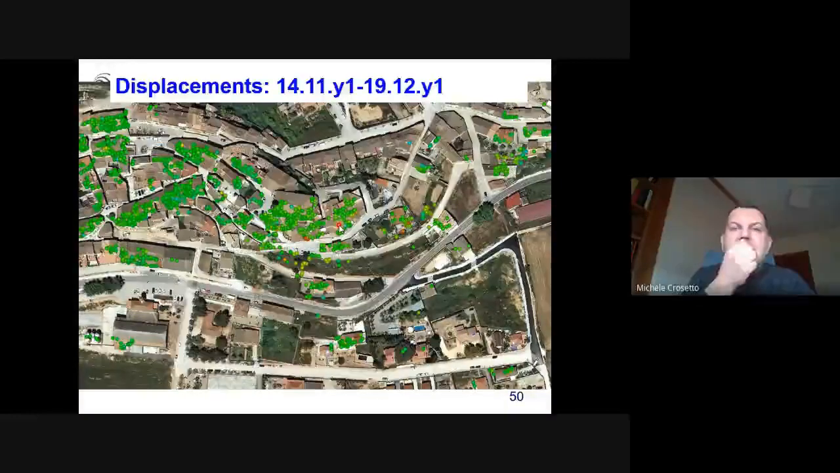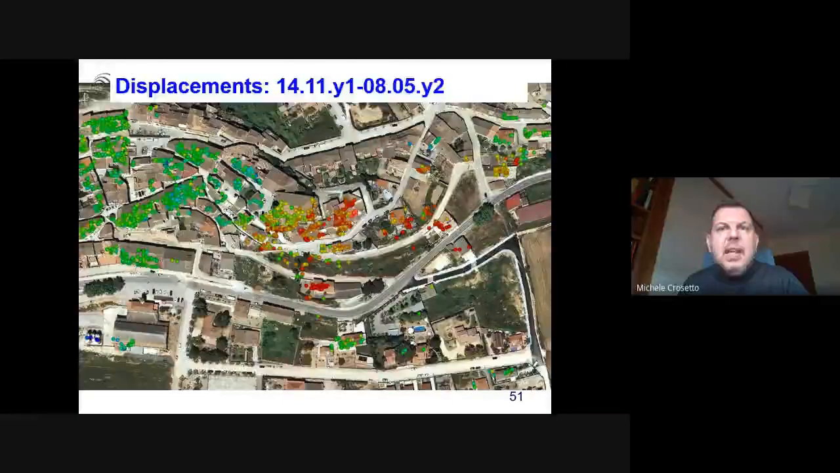In this case, we were not deploying any corner reflector. And these are the results obtained from November up to May of the second year. With almost 6 months of separation, the behavior of the deformation was very clear.